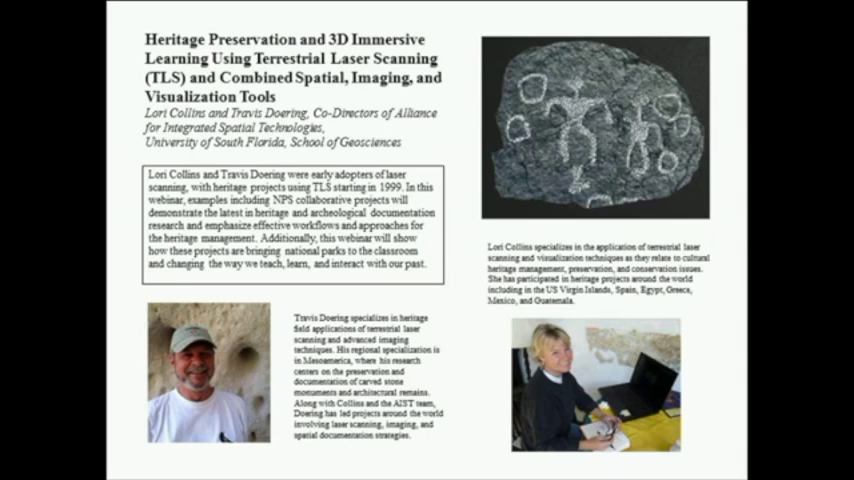Terrestrial laser scanning, especially as it relates to documentation of historic structures and buildings, is a hot topic in the NPS right now, so I'm looking forward to this talk with particular interest.